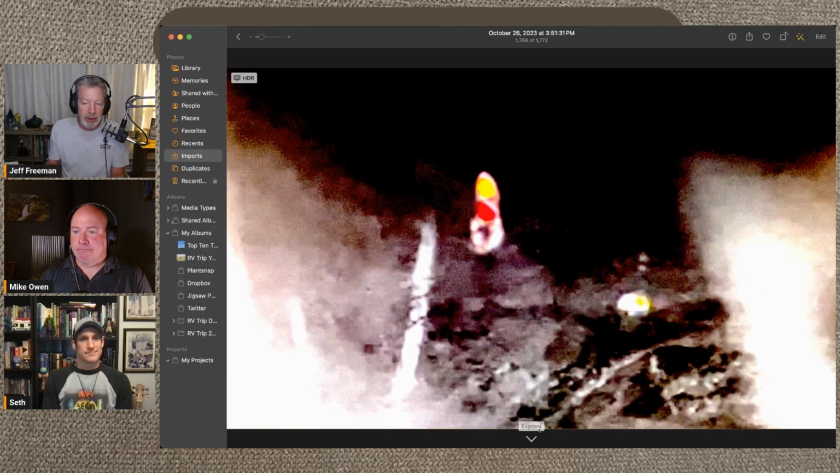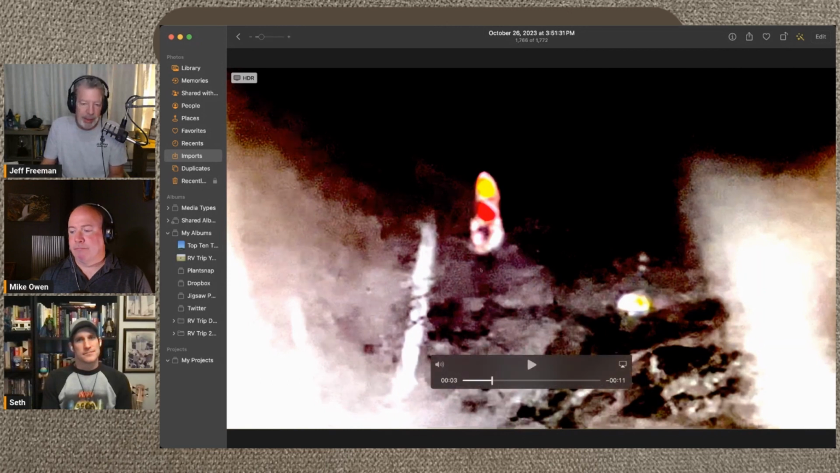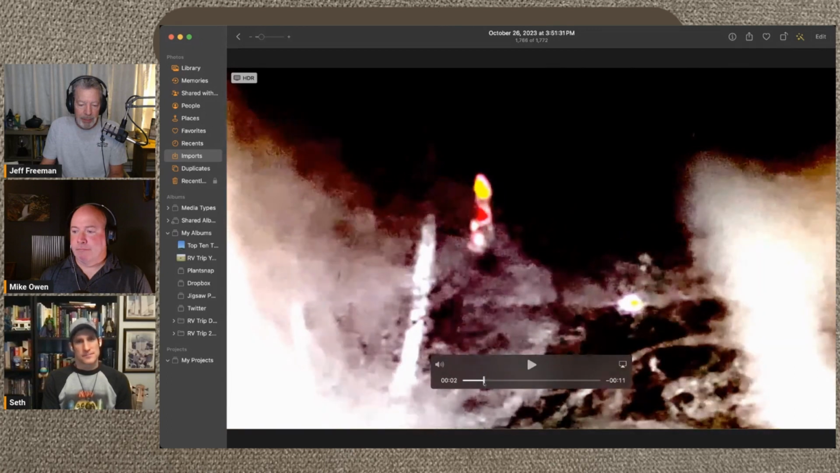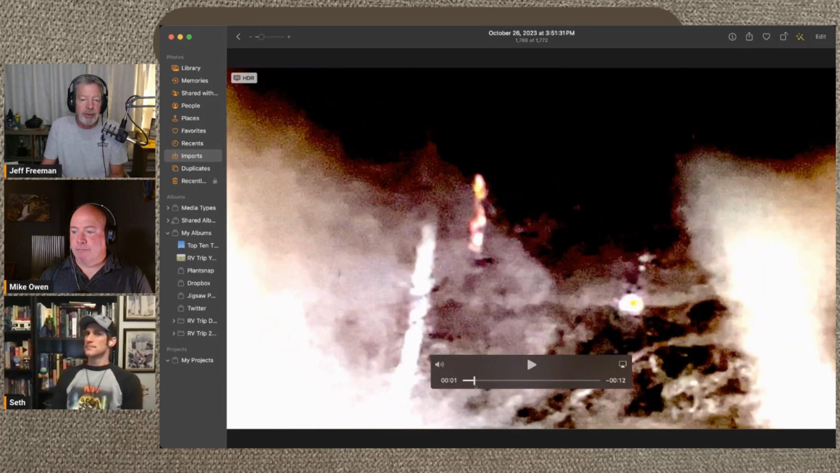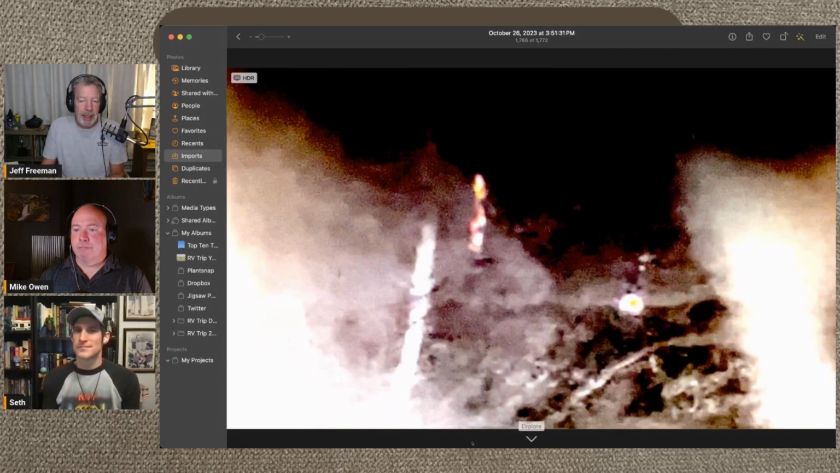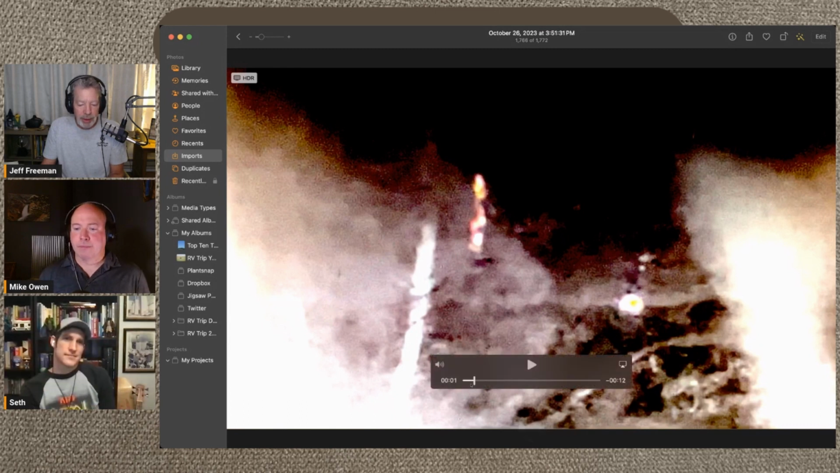I don't think it was a bear either, Cat or Renee. I really don't. Bears do stand on 2 feet. We've seen that before, and there's no denying that happens. But I mean, whatever it was standing there like this for a long time. And I don't think a bear is going to stand on 2 legs for a long period of time, partially covered by a tree.